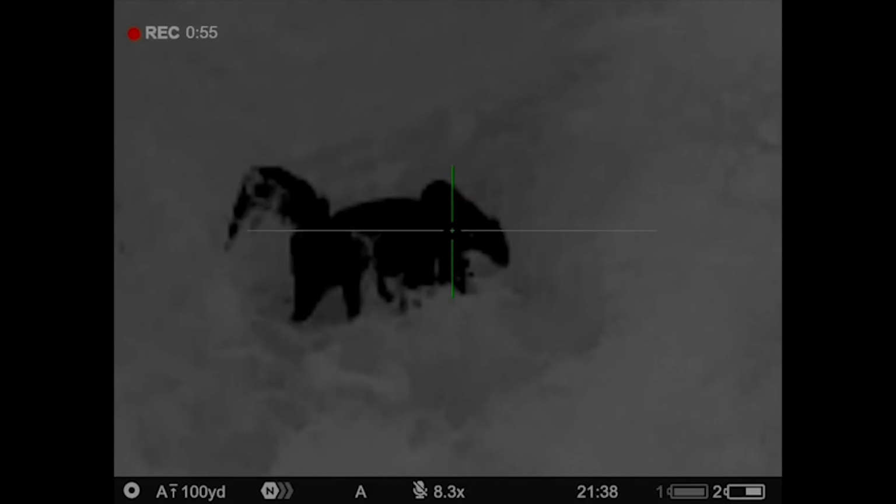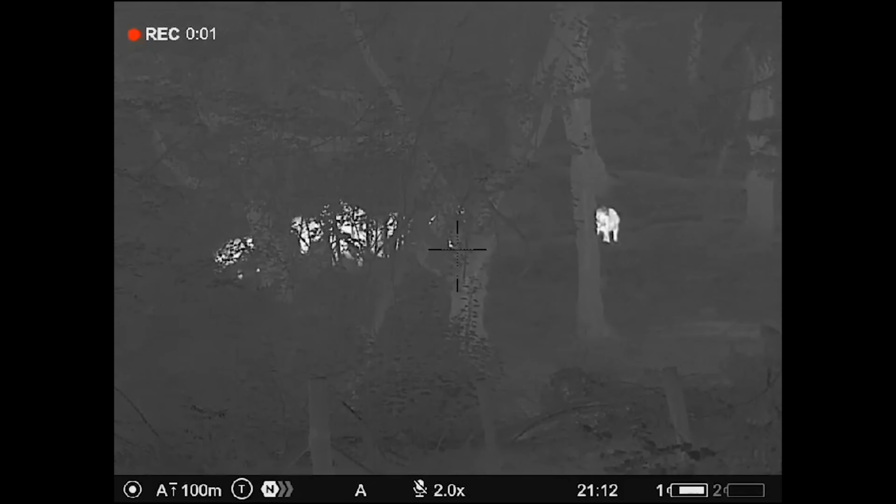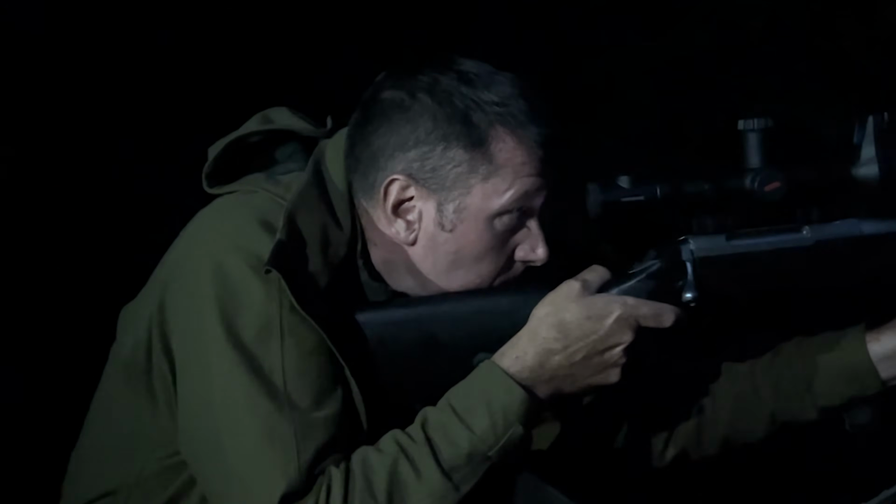You can imagine the pace of my heart here. Absolutely racing. And you can see the quality of the XP50 Pro there shining through.